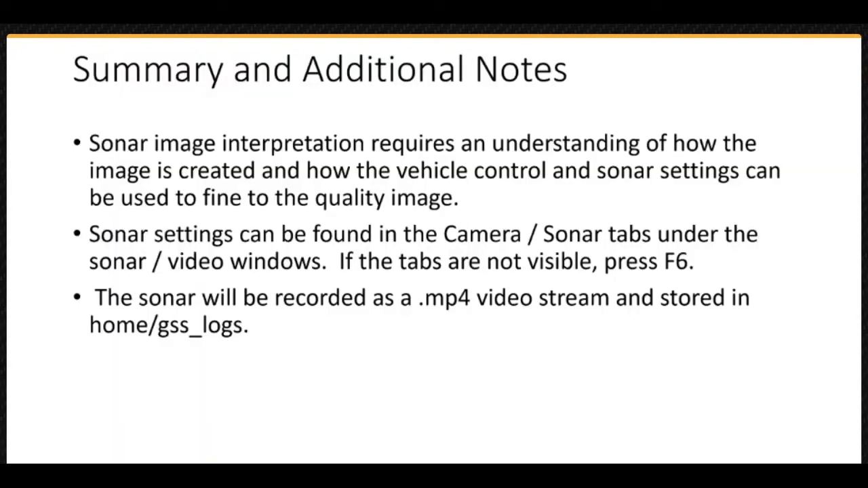In summary, sonar image interpretation requires an understanding of how the image is created and how the vehicle control and sonar settings can be used to tune to a quality image. Sonar settings can be adjusted in the camera sonar tabs under the sonar videos windows. If the tabs are not visible, press F6. The sonar will be recorded as a .mp4 video stream and stored in home/GSS_logs.